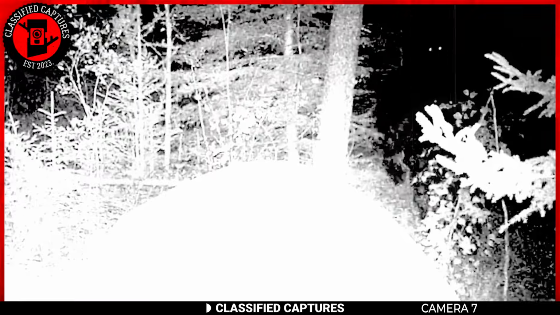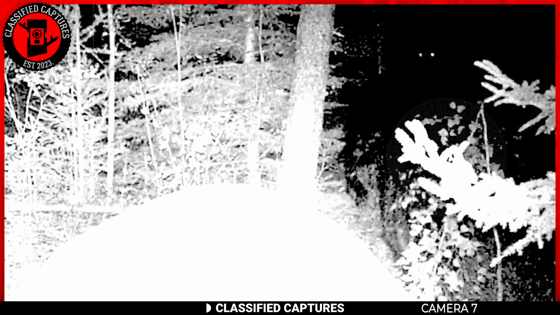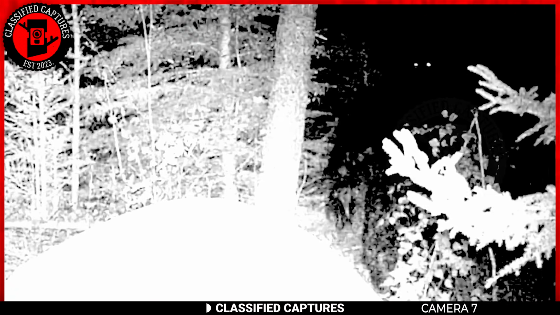As he explored, he noticed a mysterious dog-furred face peeking out from behind a tree. The humanoid-like features of this face made the hiker suspect it might be a Bigfoot. Looking at the footage, I understand where he's coming from.